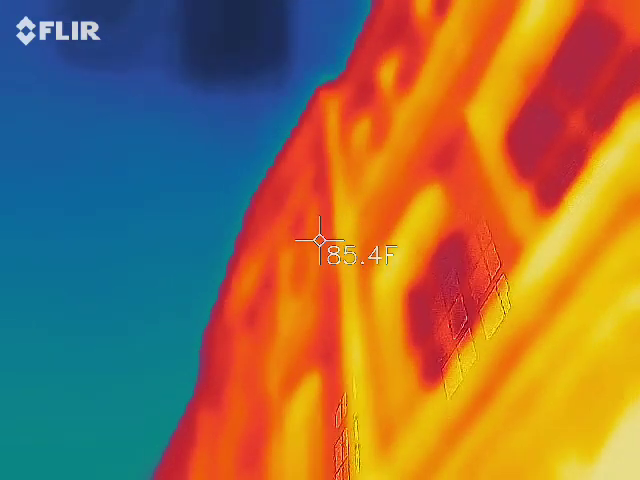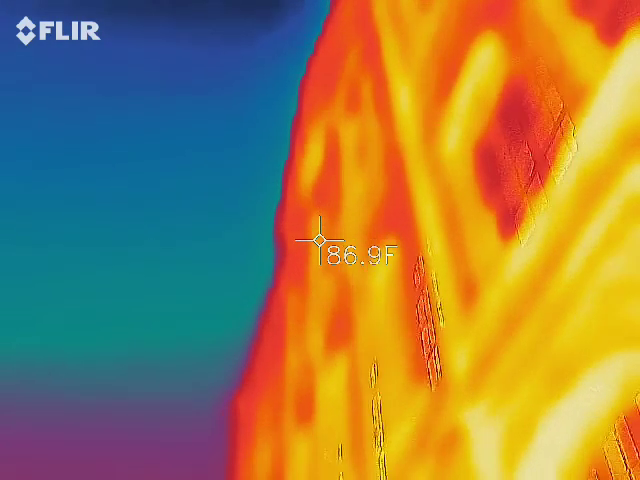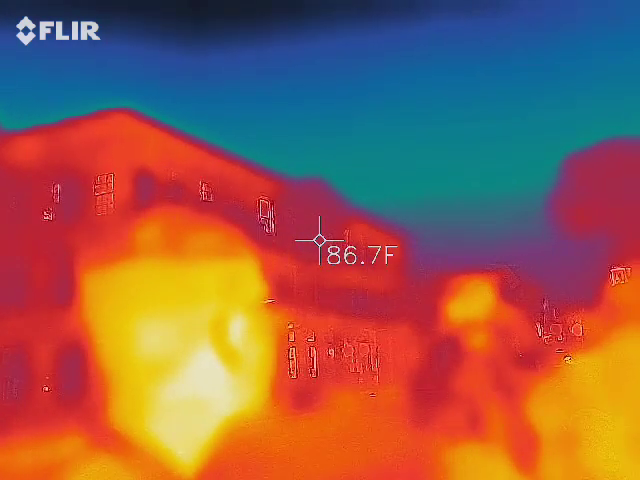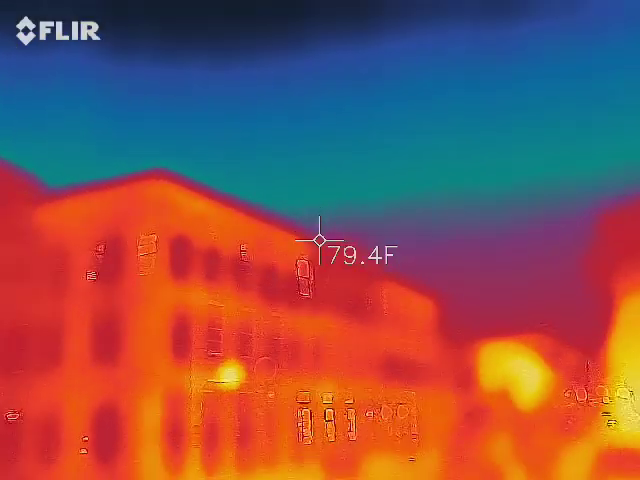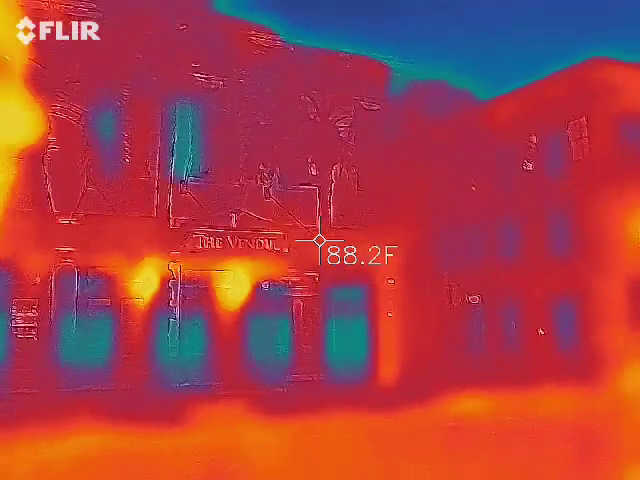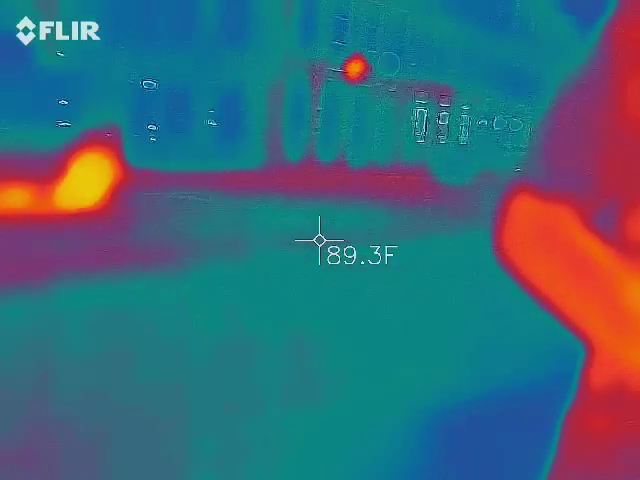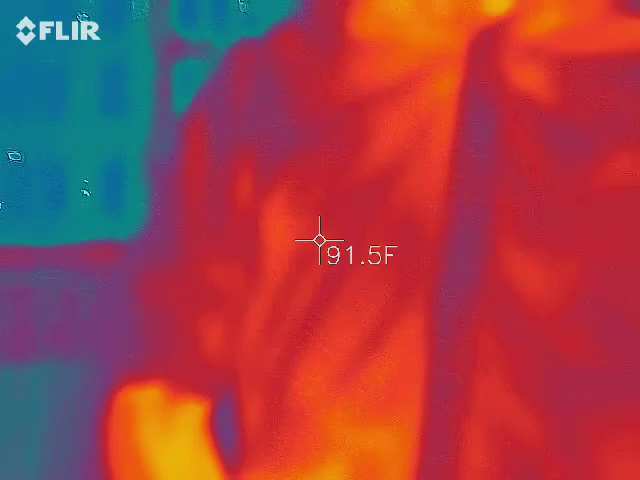Isn't that crazy how much heat this building sustains throughout the day? Yeah. A whole bunch of blue windows when you look at it from the other side. That'd be pretty cool though at night. I mean, if you were in total darkness, you could just look around and see any humans. Yeah. Anybody with any body heat. Can you hold this for a second, Eddie? I just need to scratch my throat.